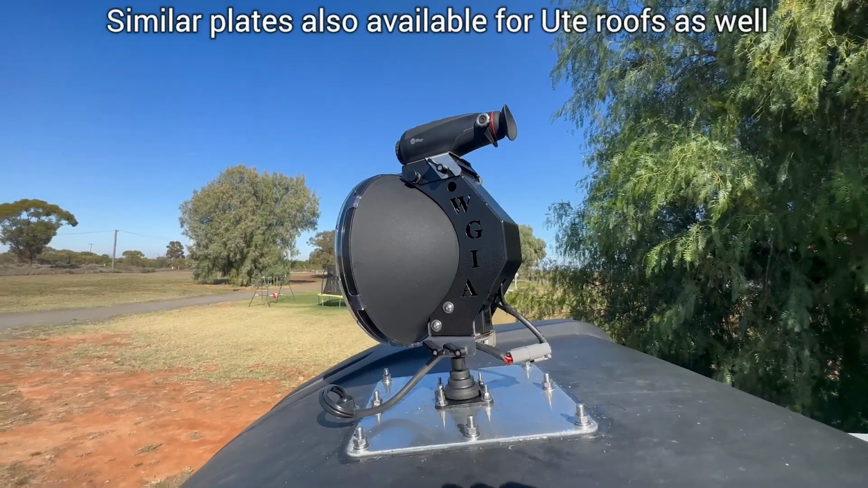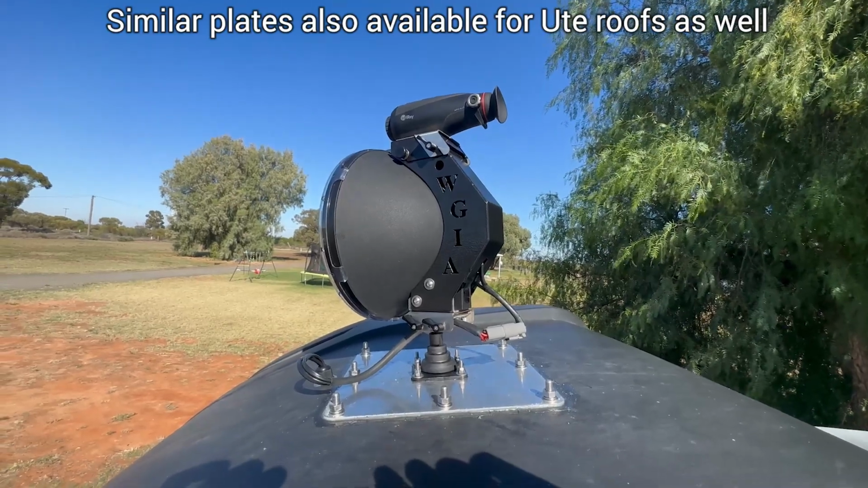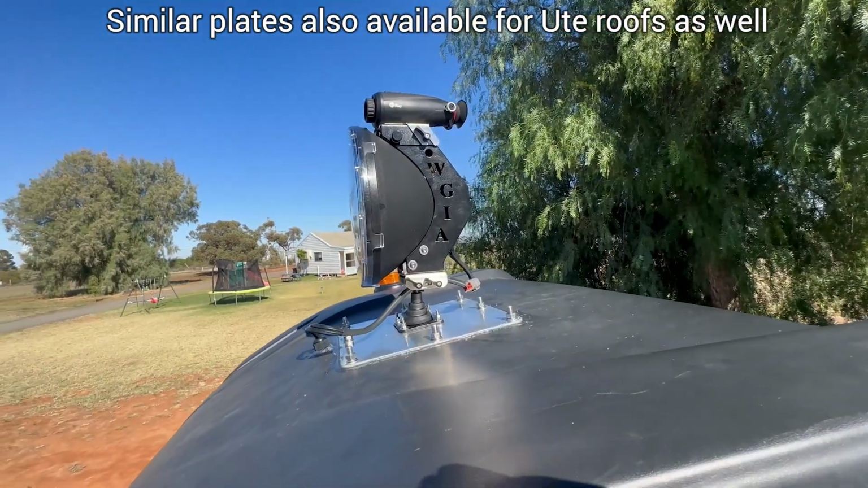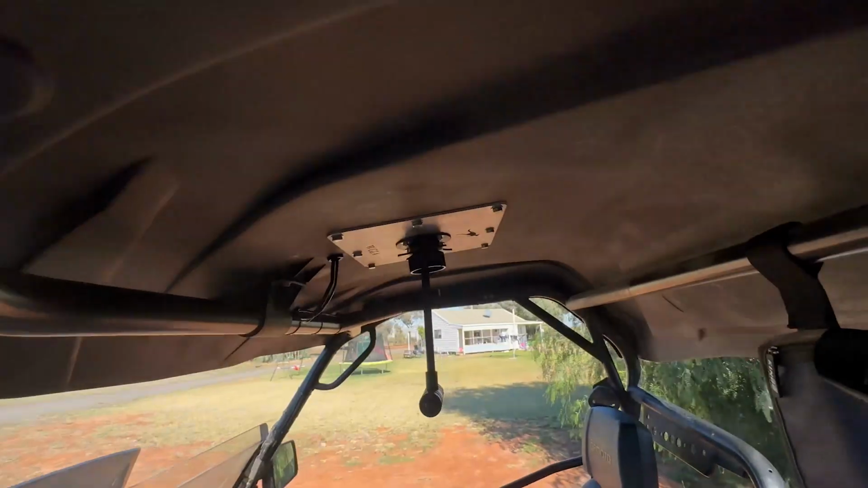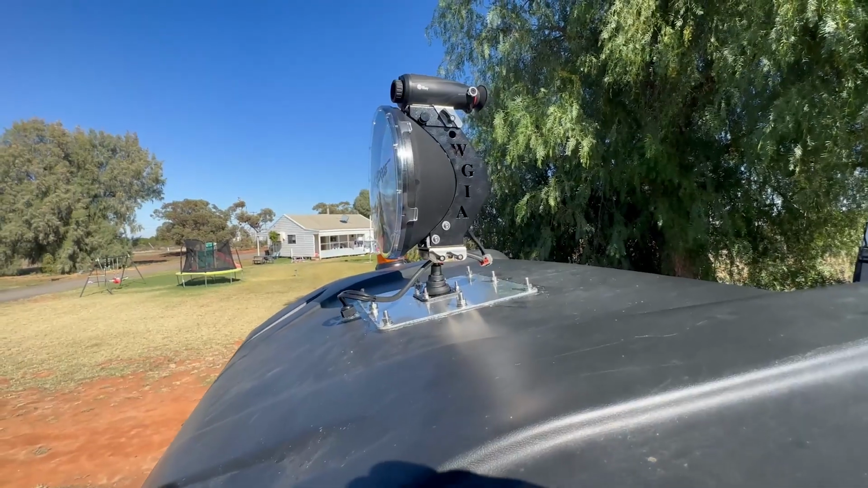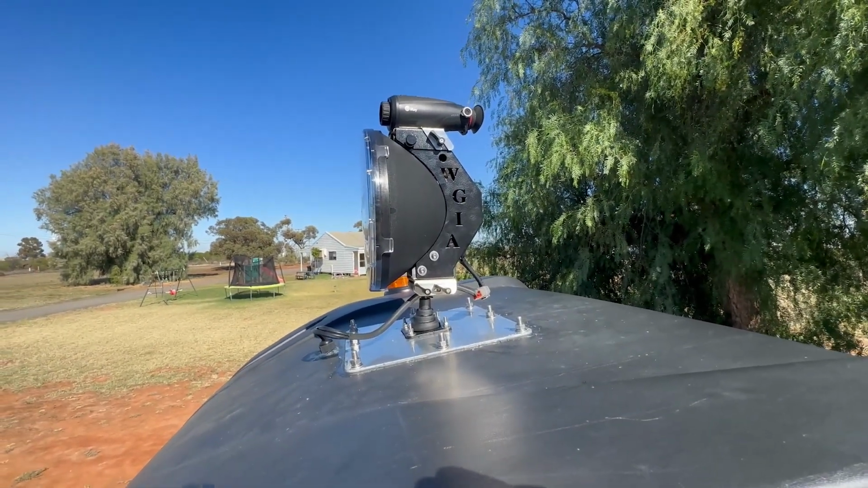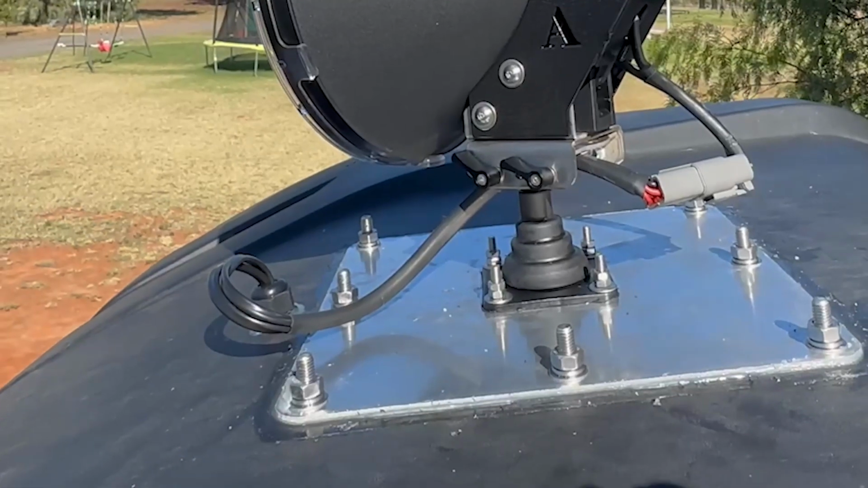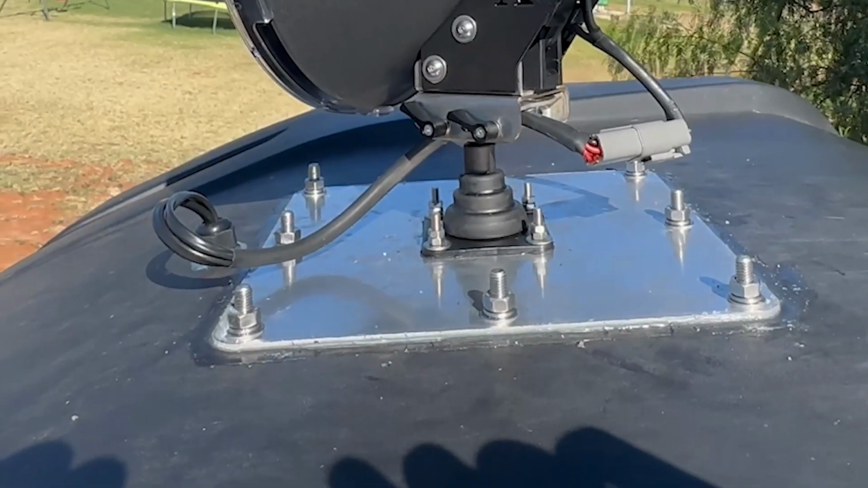If you're fitting your handle, light and thermal to a buggy, you will likely need to reinforce the roof to support the weight. WGIA have made these plates, one for the outside and one for inside the cab. All the holes are pre-drilled and they have different plates for different models of handles for ease of installation. You can then run extra cables through the bung, making it a nice, tidy and strong setup.